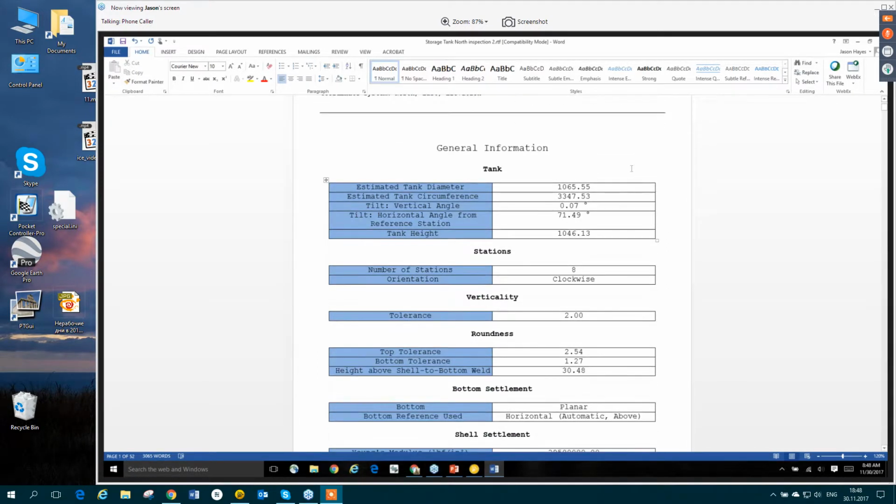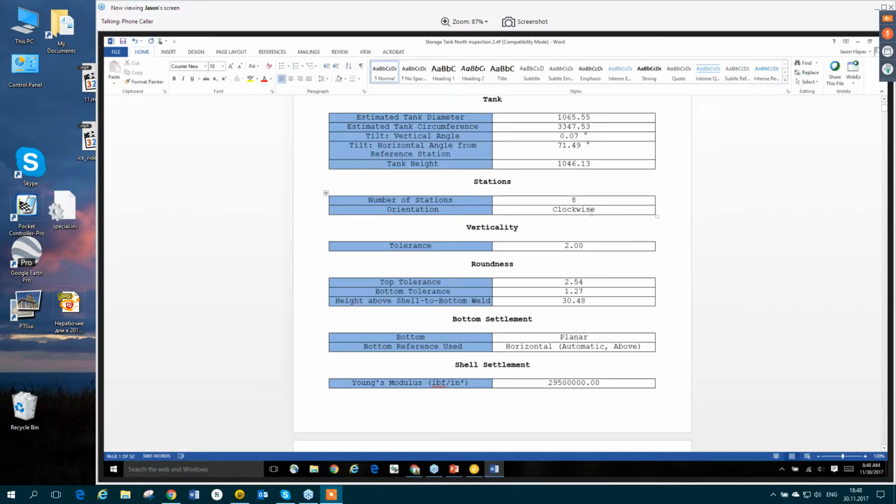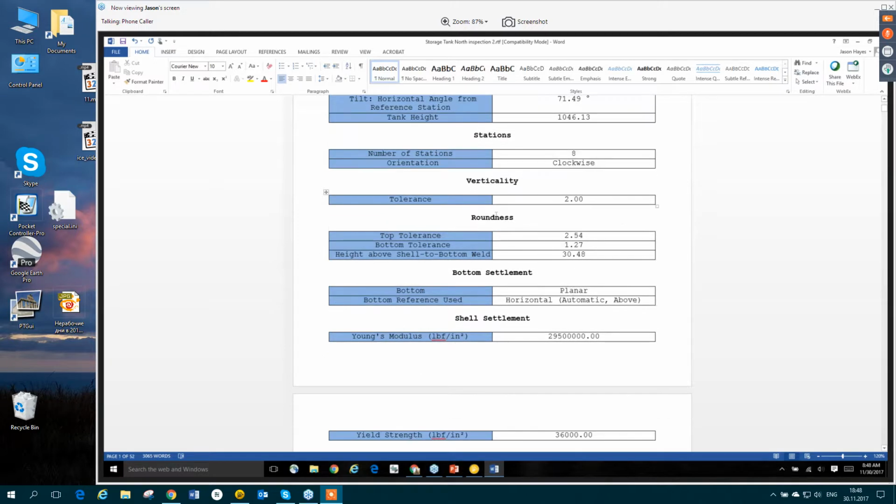And at the beginning of the report, we have general information. Almost every tank inspection company will have a section like this at the beginning of the report, telling some general information about the tank, the size, the height, how we did our stations. There were 8 of them. We went clockwise. The tolerance settings that we set for the pass or fail criteria.